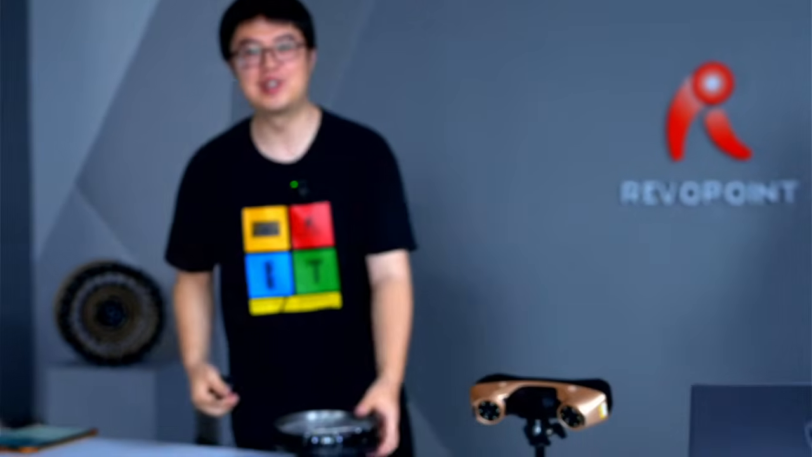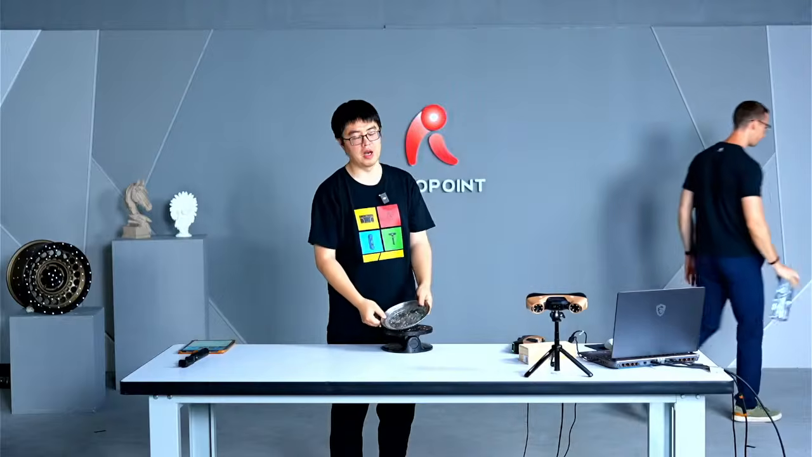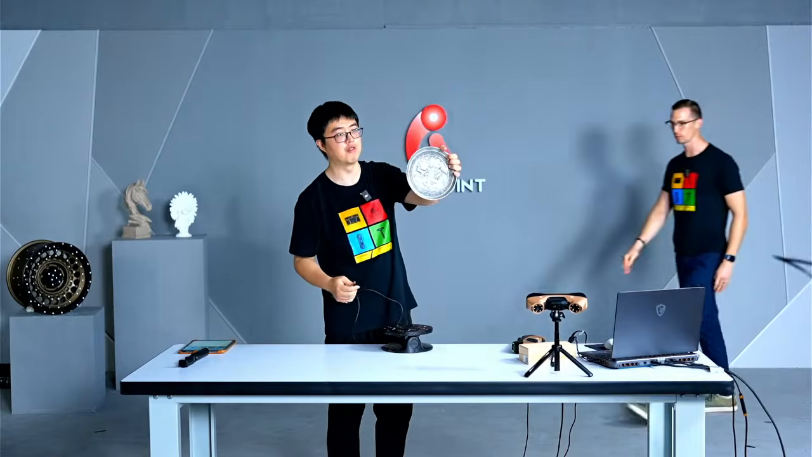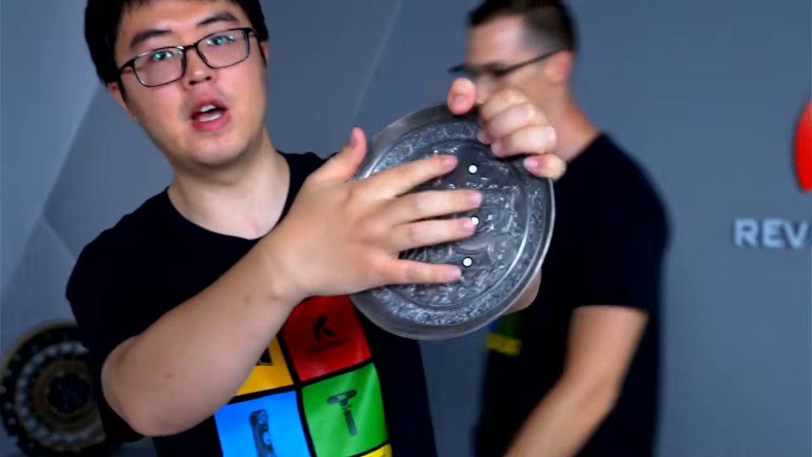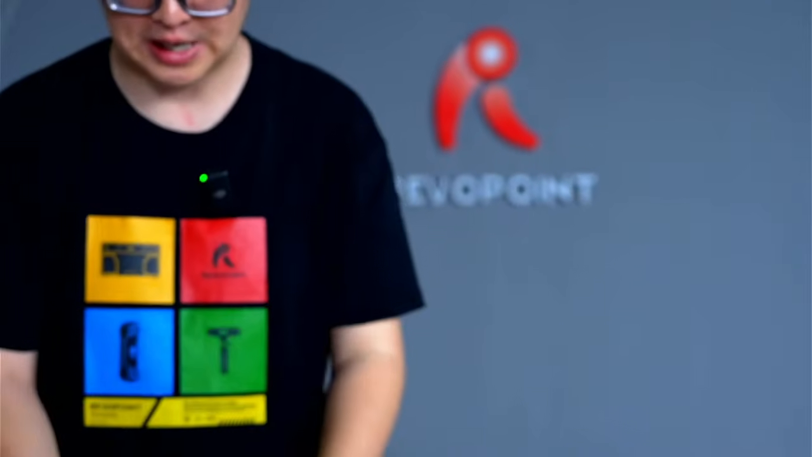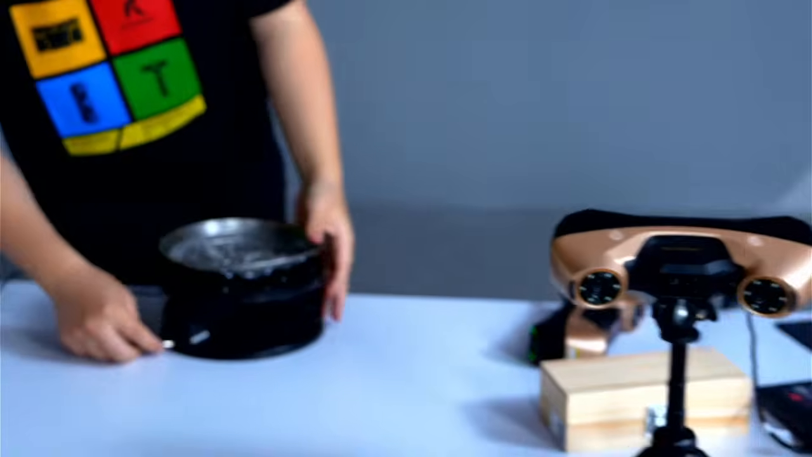So now let's test how accurate and how detailed this can be. I picked this very reflective, very detailed plate. So now let's run a pressure test on the MetroY Ultra and see how well it can deliver with this.